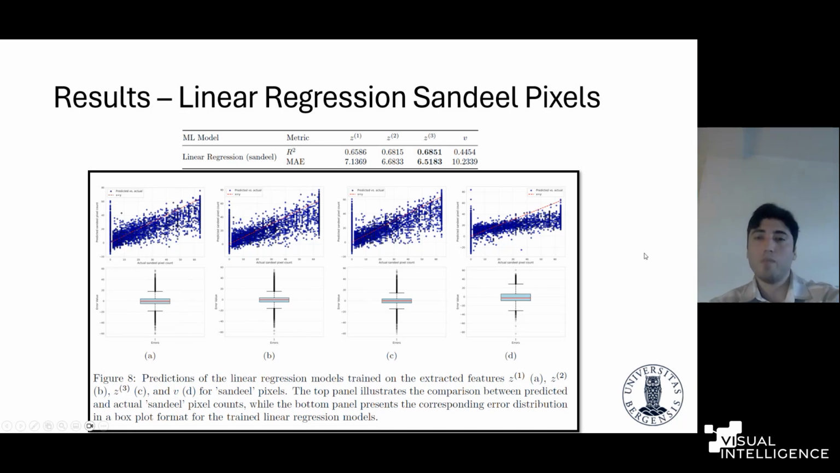And among all of them, the best one again is Z3, but even though the tighter distribution around the mean is coming from Z3, we can say that none of the models is performing very well for this task.